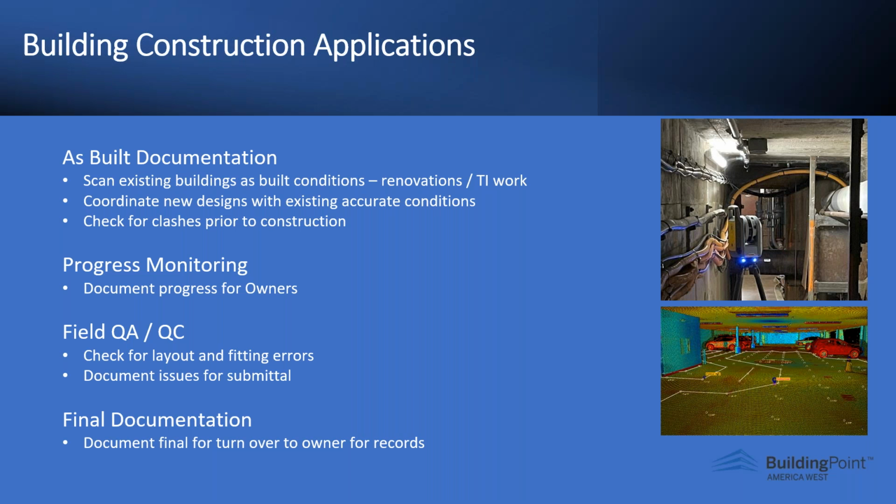If you've been through the airport, you'll see targets all over the place, and my good friend Troy here was scanning a lot of late nights there at the Denver airport, capturing true as-built conditions. So that's what we want to do: we have the construction documents, what was built, and as we're building from that, we're building correctly the first time.